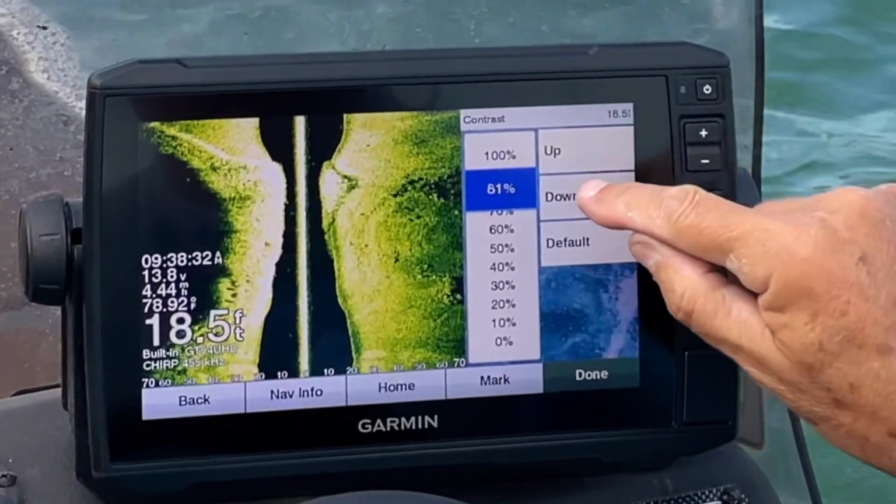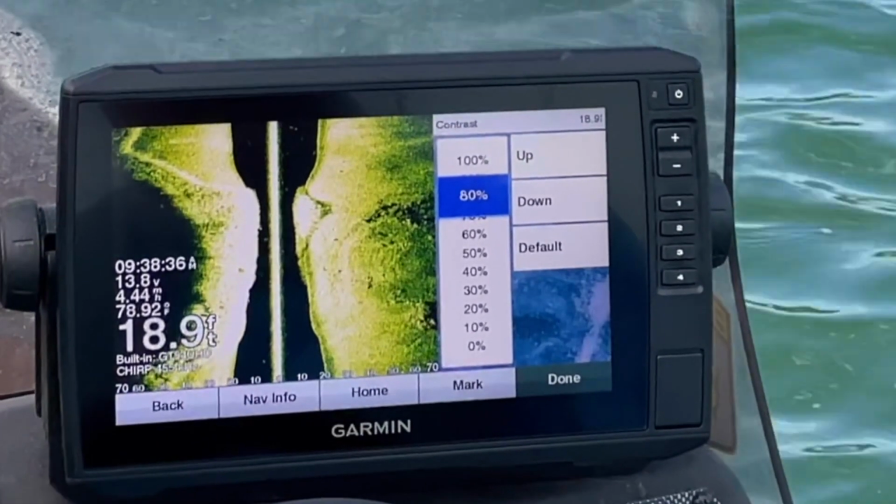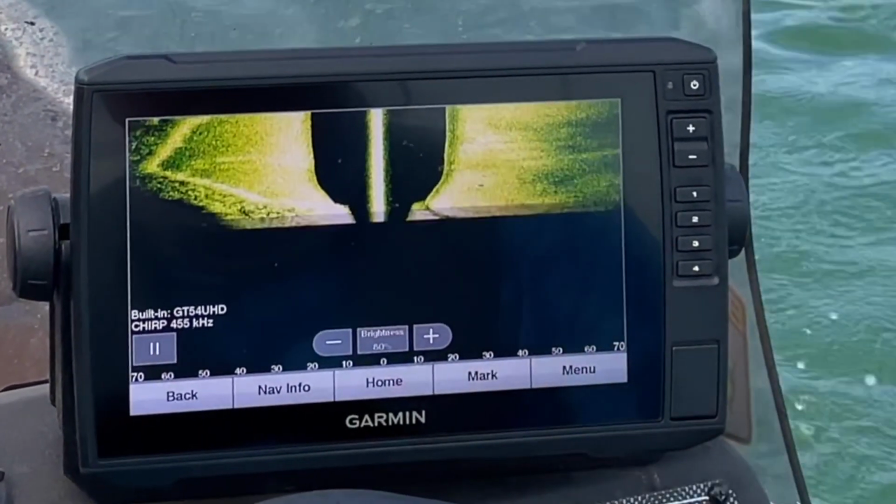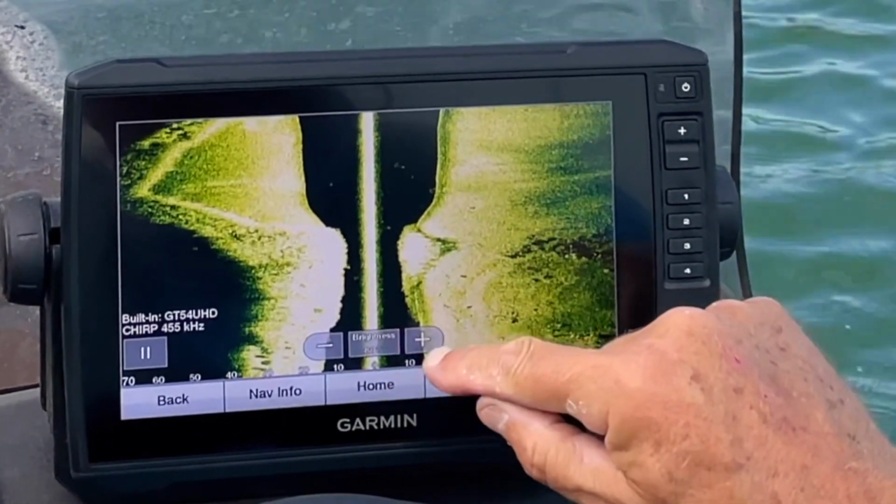So once you get the picture looking the way you want it, just hit the done button there on the lower right, and it'll take you back to the regular screen. Now from there you'll need to be adjusting the brightness to really get it dialed in where you want it.